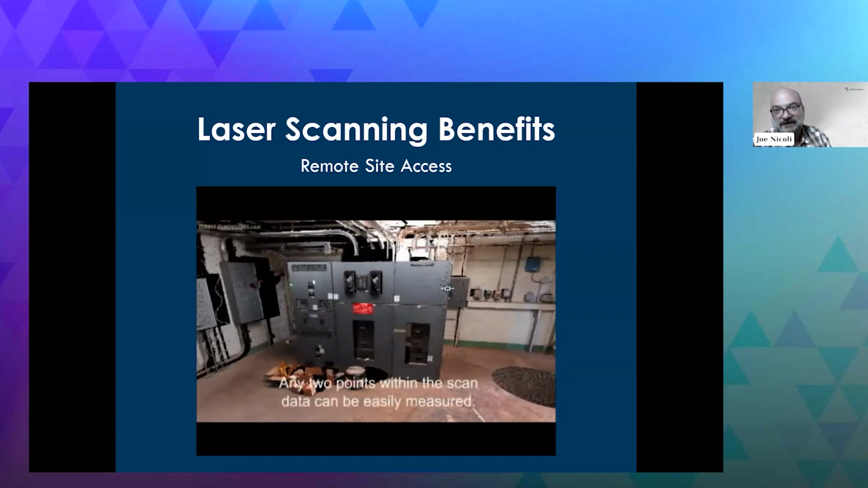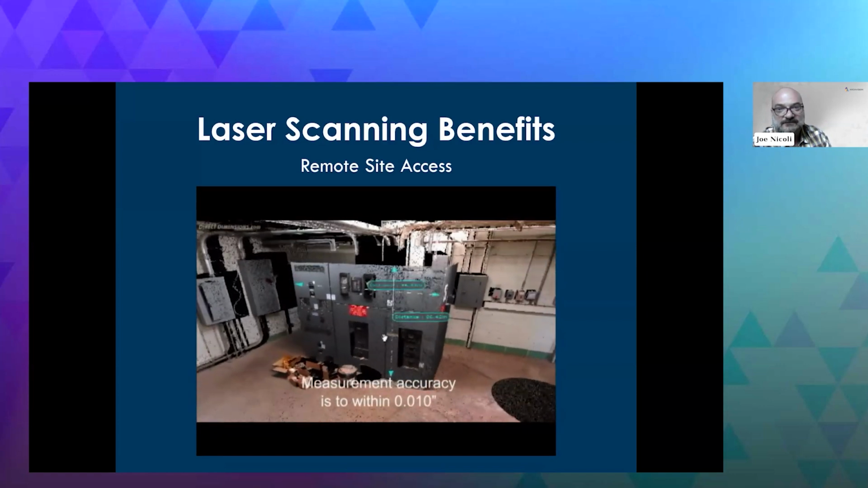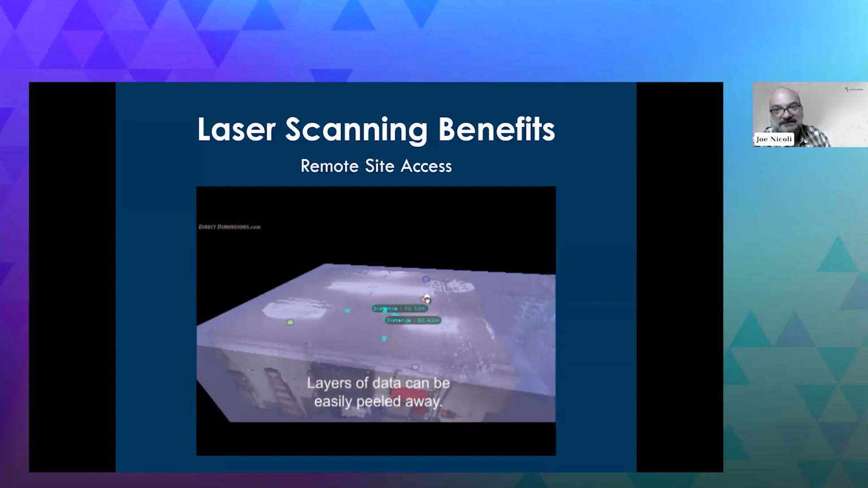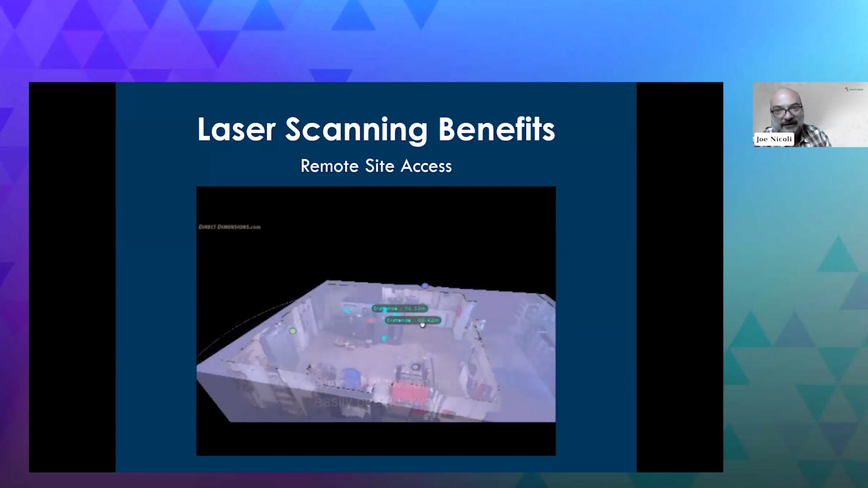So this is just a very quick example. It's an old one. And you can see there's some color lit over the top. We'll get to that in a sec, but very quickly, you can start taking measurements, you can manipulate the data, and you can start seeing what you have on site.